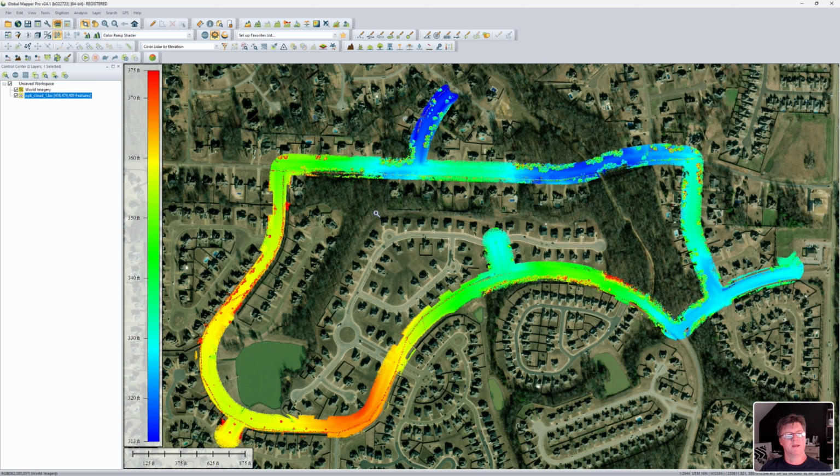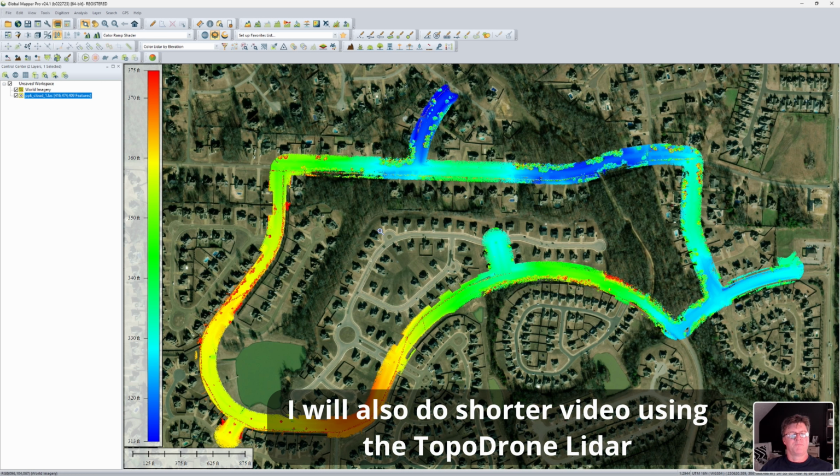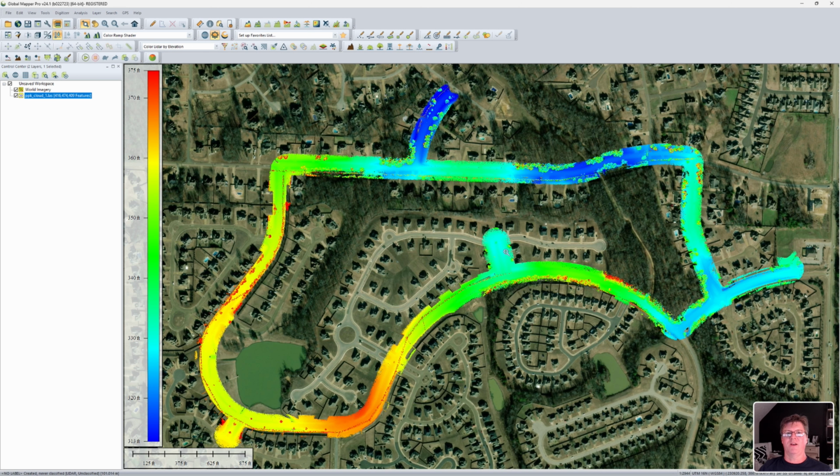I'm going to show you that. Then after that video, I'll probably take a job I recently did where I merged the mobile LiDAR and the aerial LiDAR together. I'll probably make that a separate video. But anyway, for visualizing the quality of the point cloud, we're going to look in LiDAR 360 MLS.